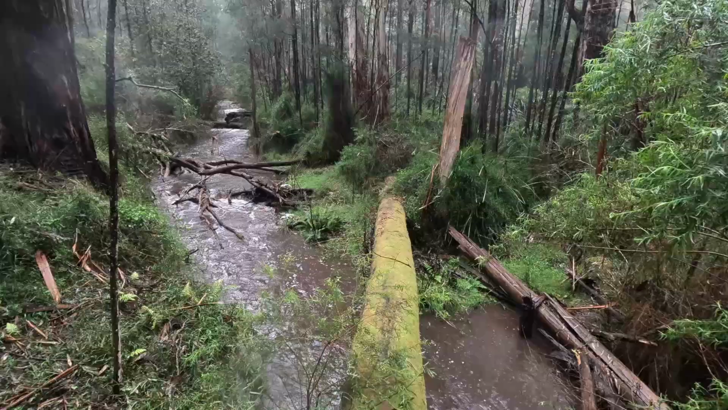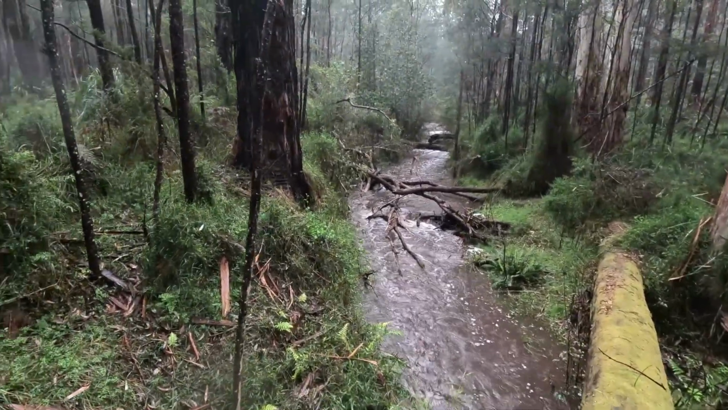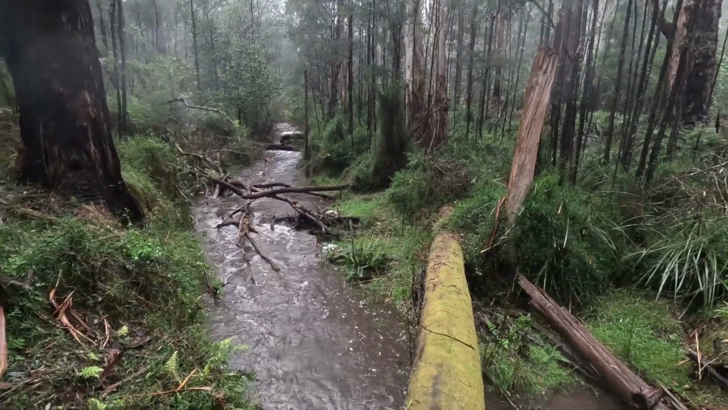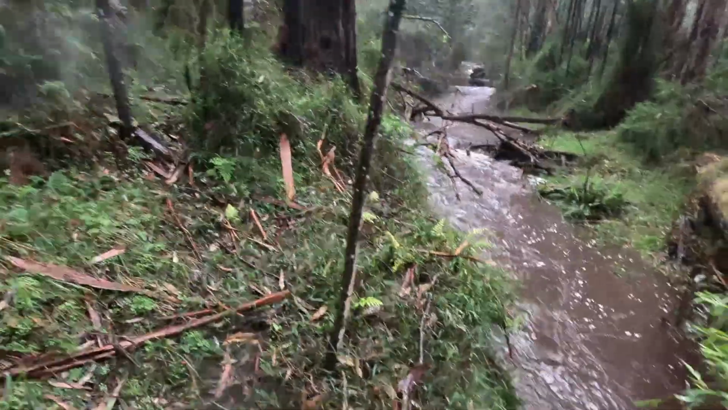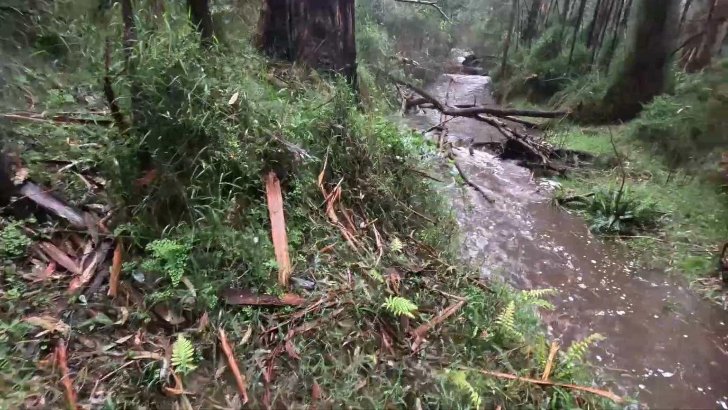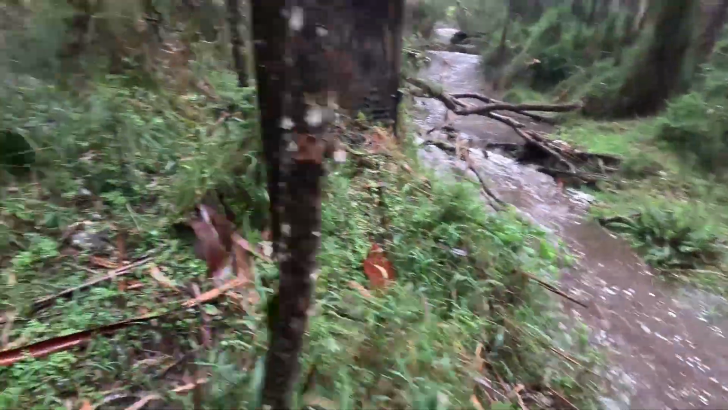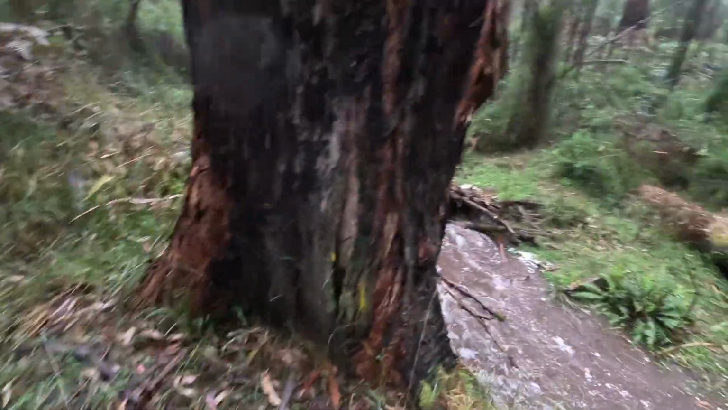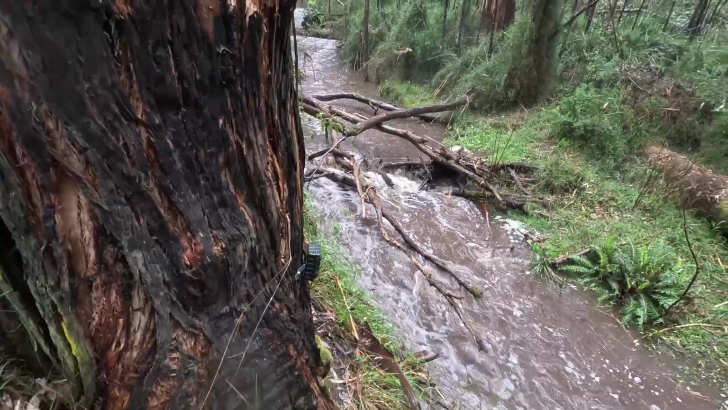Have you spotted the camera yet? There it is on that tree. Certainly don't want to fall in there today. Not particularly deep, probably half a metre now. There's the camera. I'll get it in a minute.